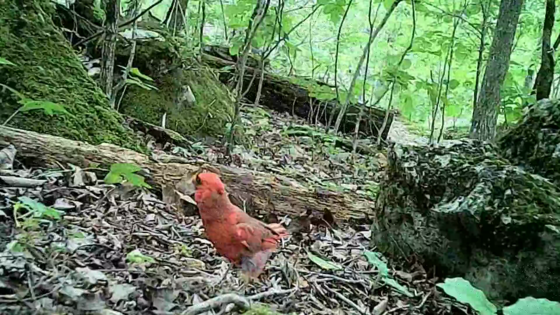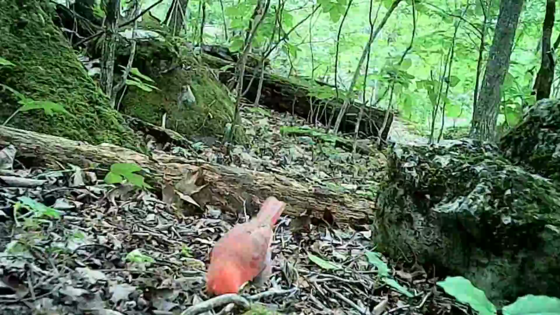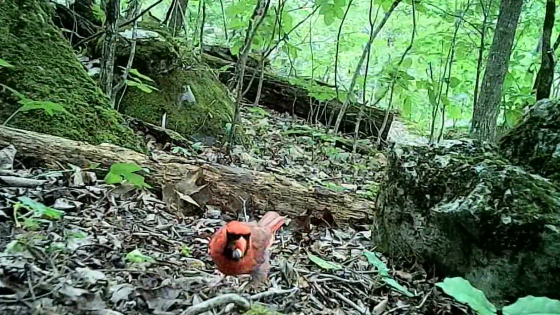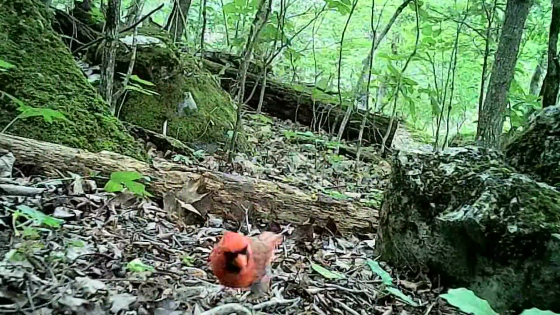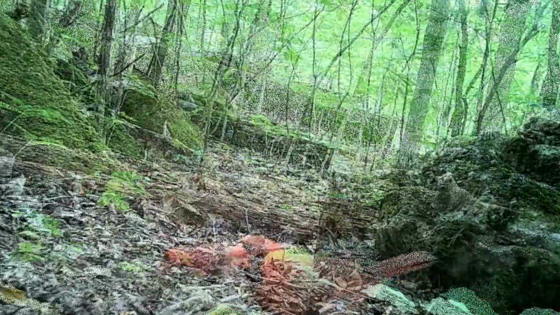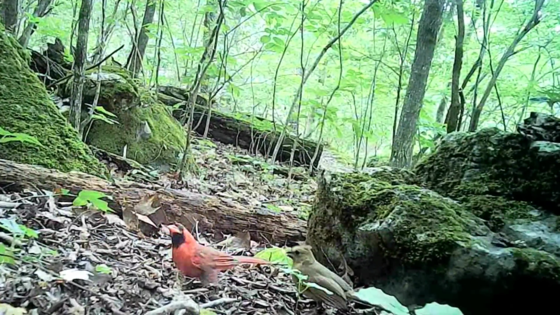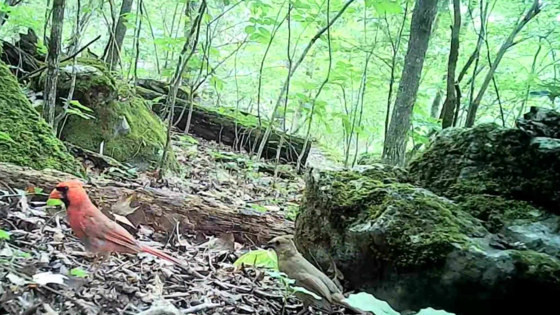Beautiful little thrush. And here's a rare glimpse of a little cardinal up close. Yep, on a rainy day. And here's a little mating pair. Little cardinal, male and female, running together.